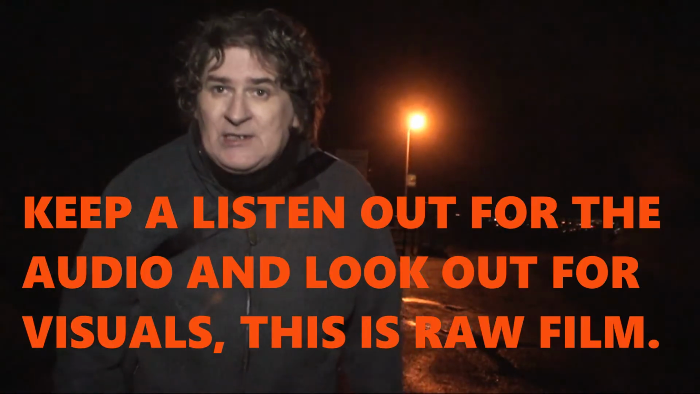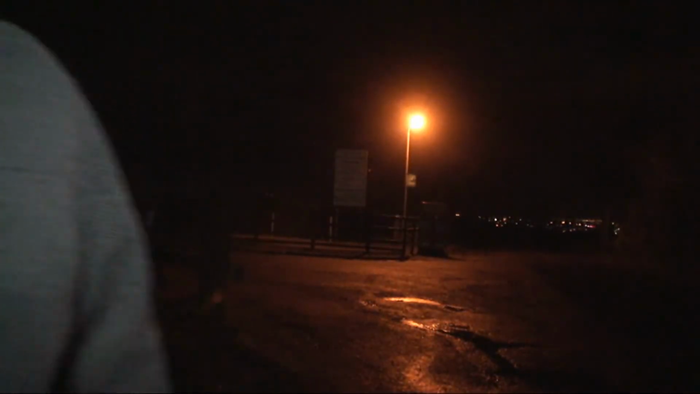It's 2 degrees, and the seat of my car is absolutely soaking wet. I had to sit on a bag because the roof is leaking. But I can't complain too much because I'm actually out.